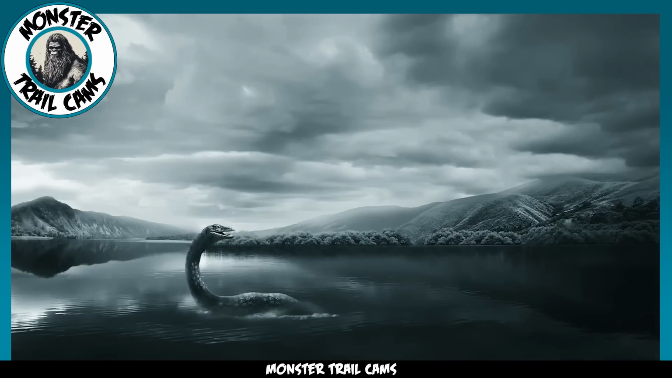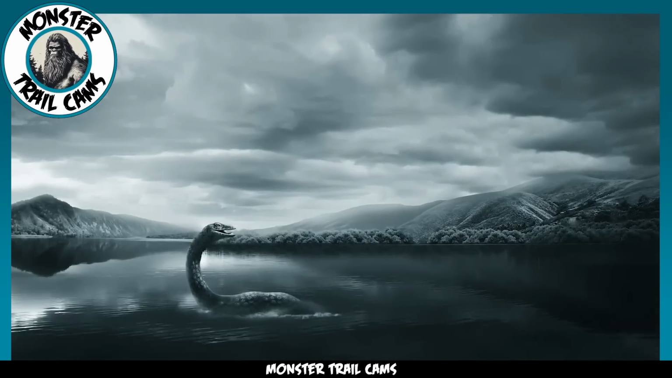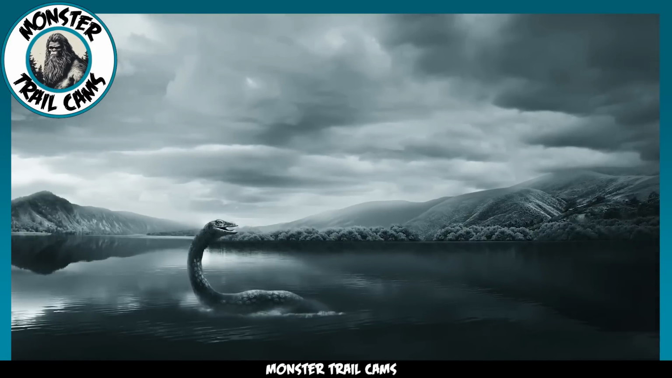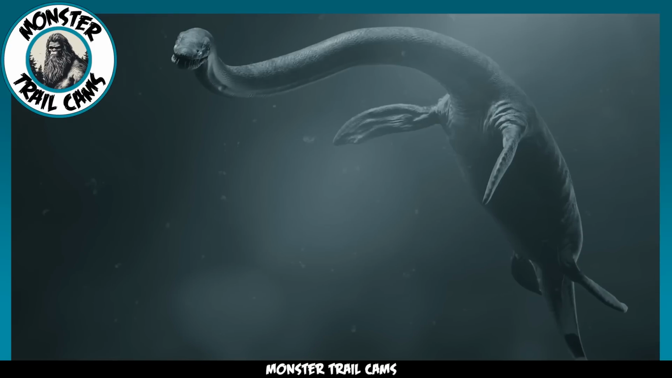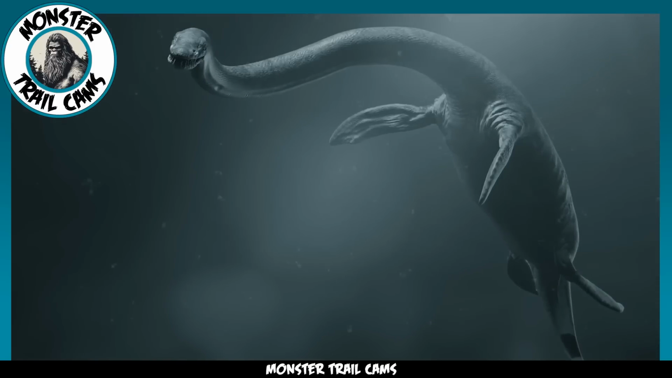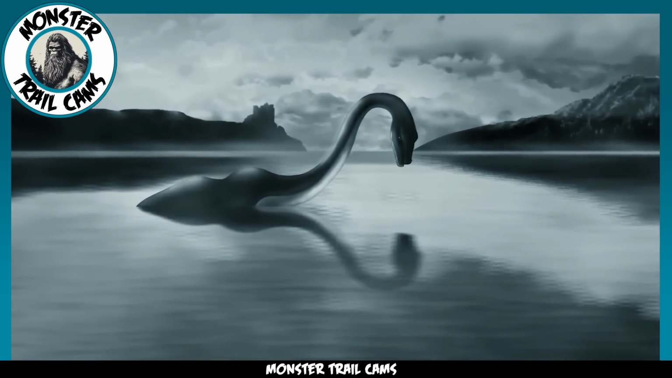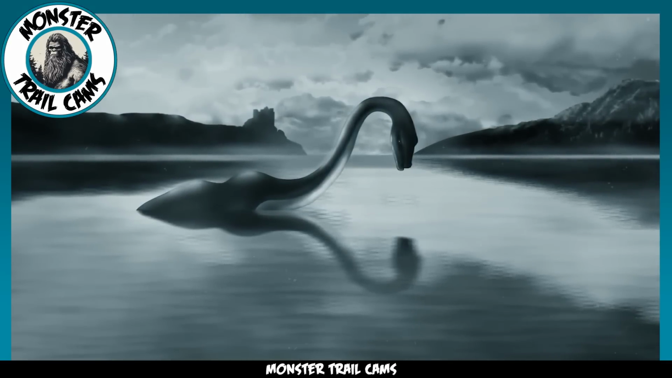For many, Nessie is a symbol of mystery, often depicted as a massive aquatic being with a stretched neck. The creature's appearance in many accounts strikingly resembles a plesiosaur, leading some to theorize that Nessie could potentially be a remnant from prehistoric times, still lurking in modern waters.